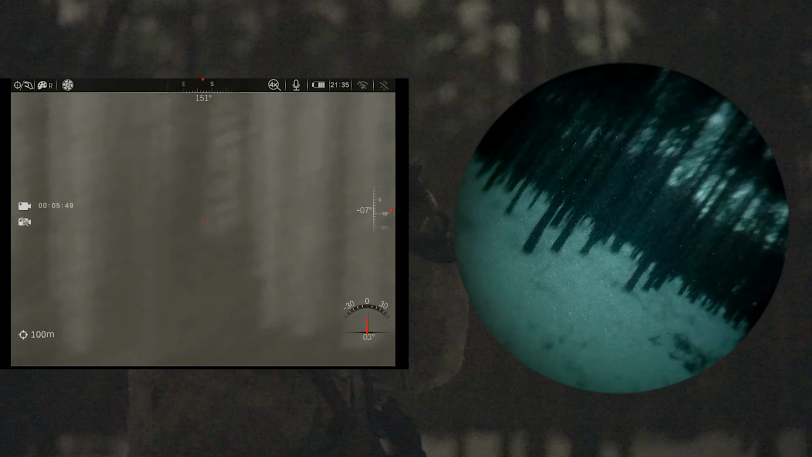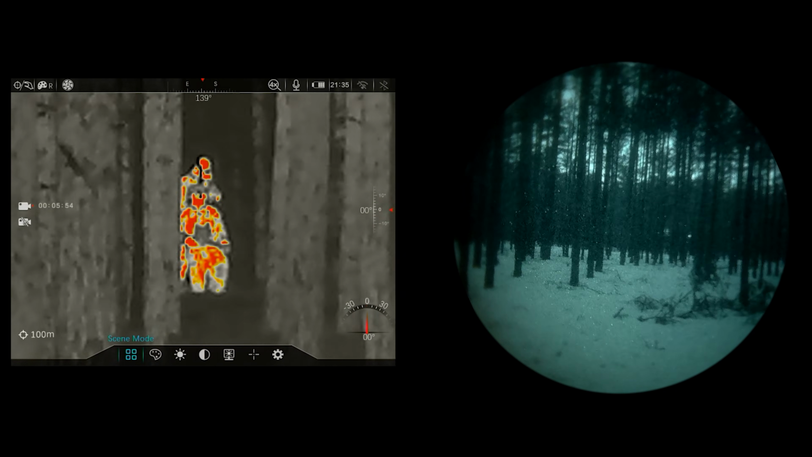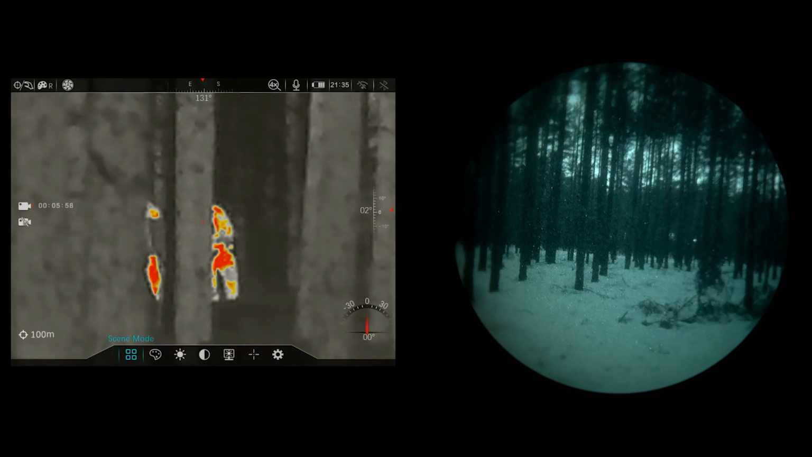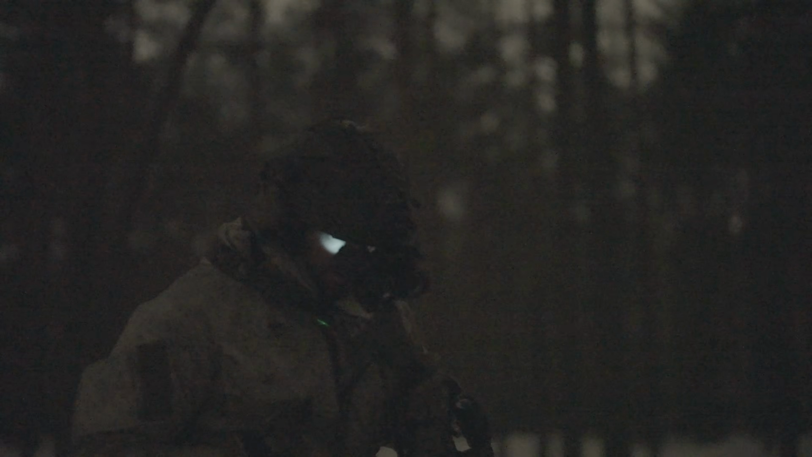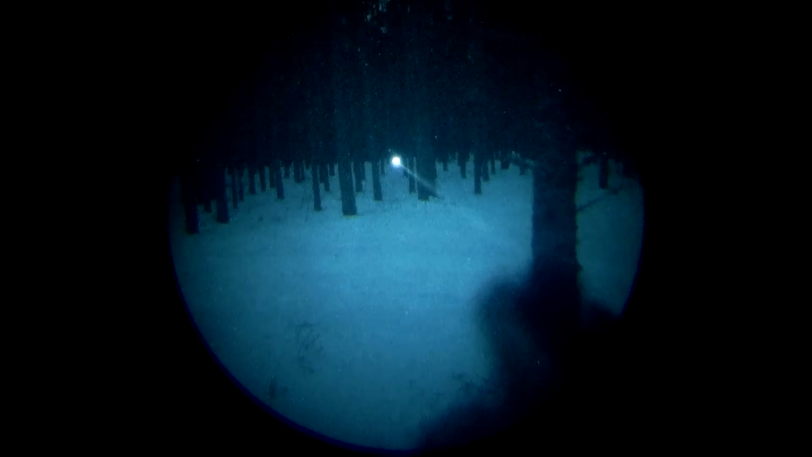But if I don't know where to look, then I wouldn't see them. With the thermal, as you see, it's clear as day. Two dudes with guns. I guess I'm dead again, yeah? Yep, got you. After I got lased, I think it's the light of the camera again, but without it, I doubt that I would see anything. Yeah, you can see him right there in front of me, over there. But look at him.